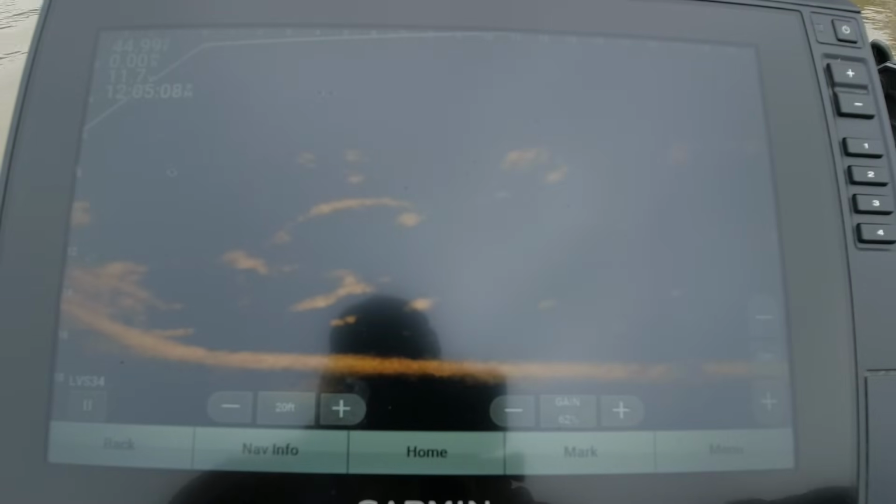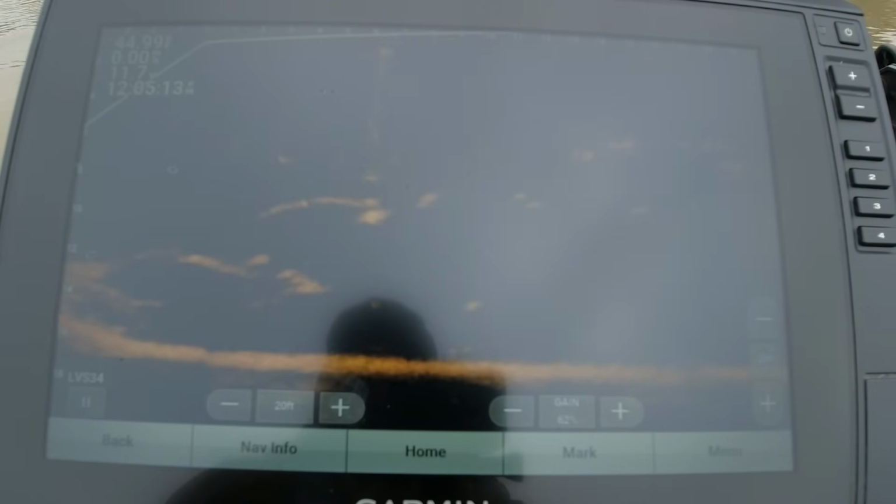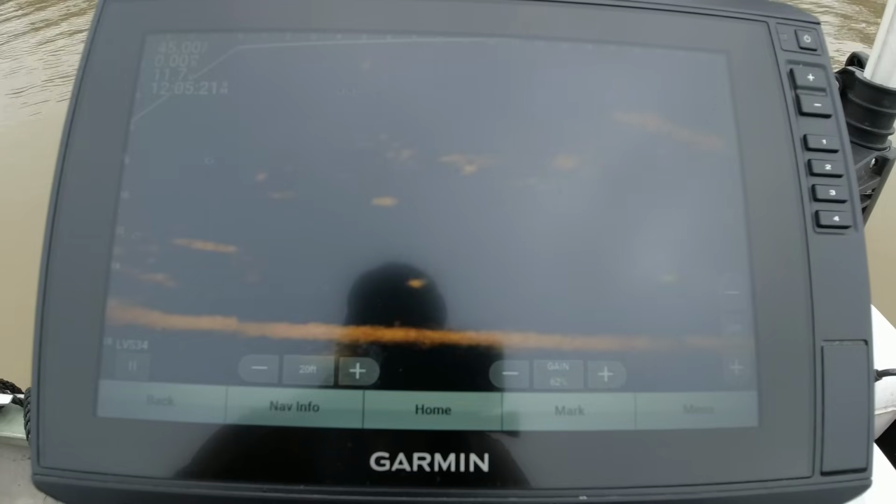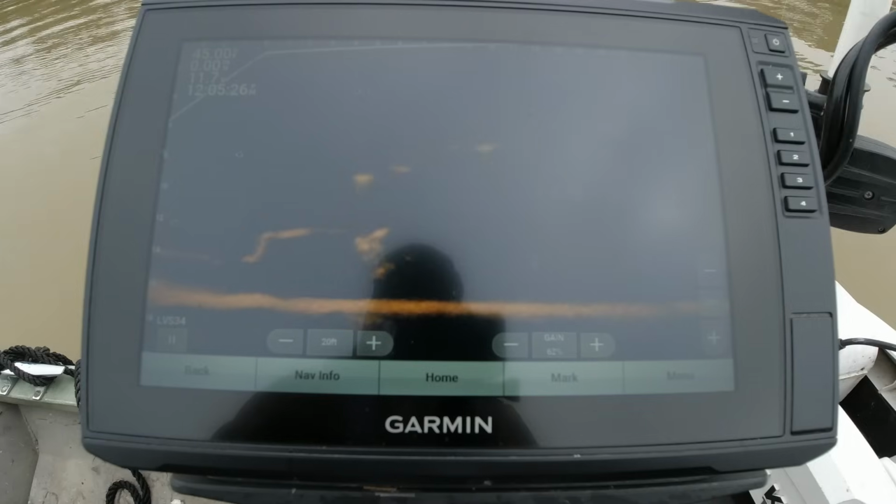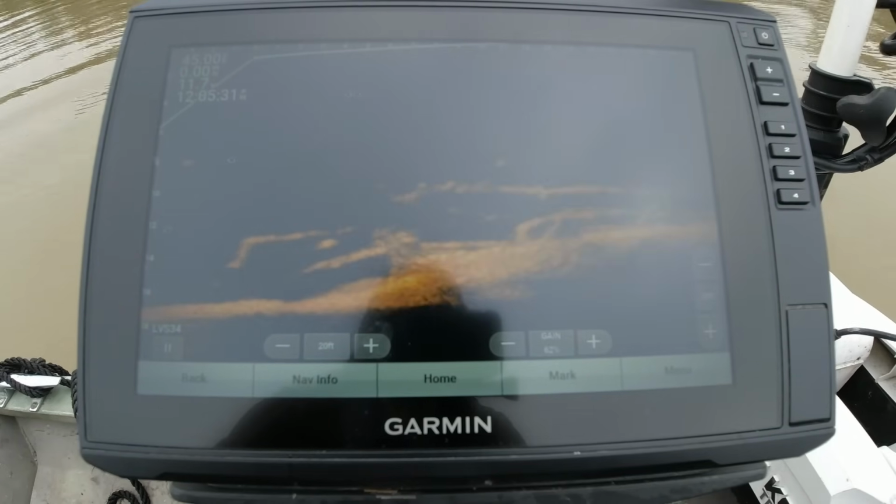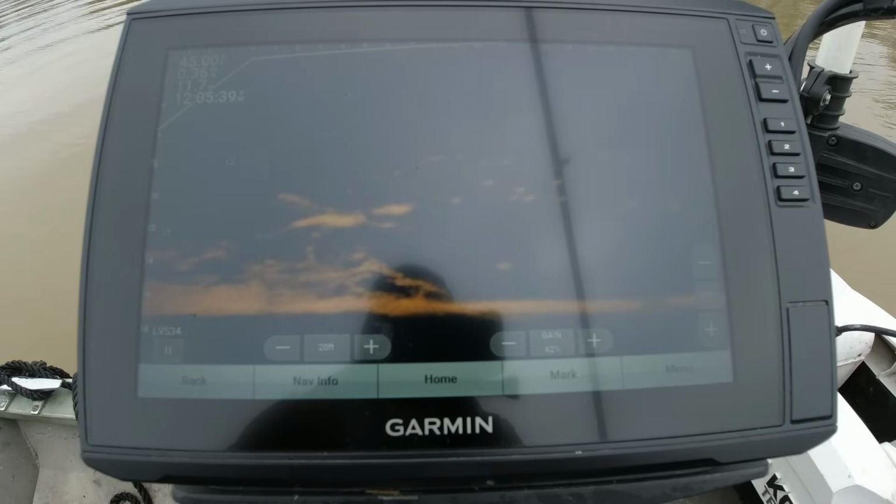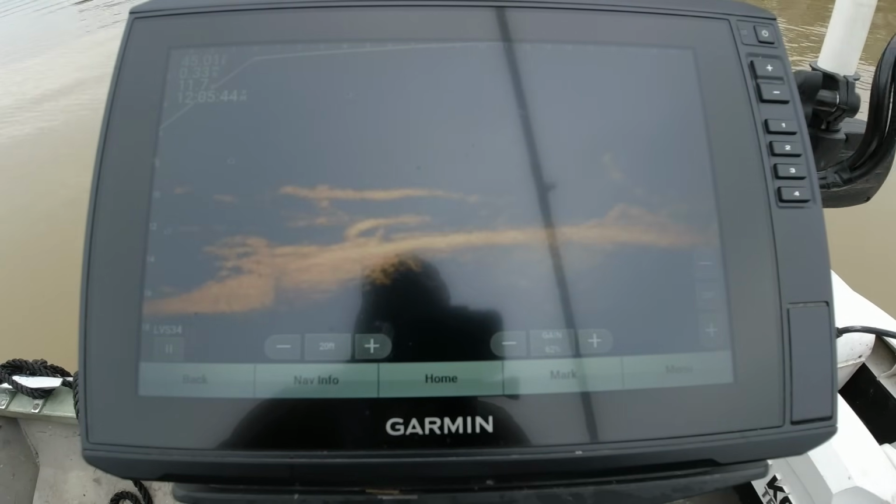I don't think he's there wanting to eat. No, he's taking off. They're not liking it right there. Okay. Can't make them all bite. I don't care if you can see them. They do not all bite. Catfish. Don't need to see no catfish.